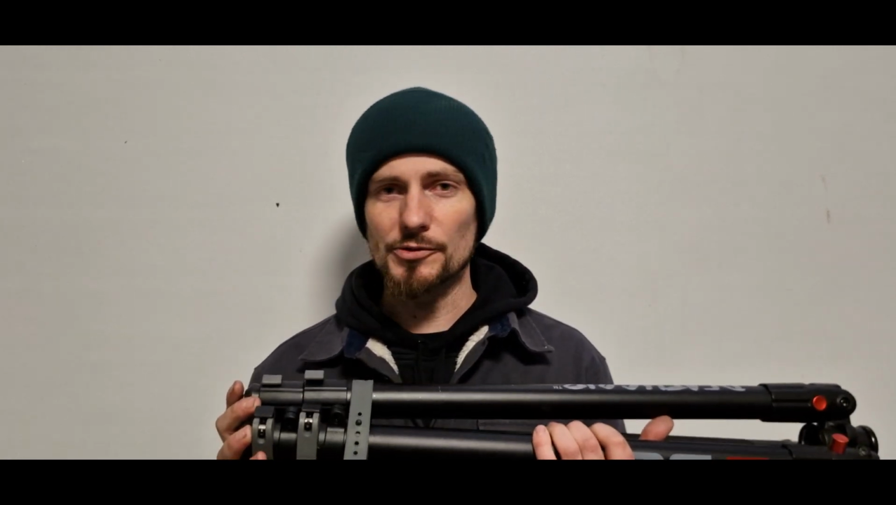The issues I was having with it was this tripod, if you don't have it perfectly level, when you pan left to right, doesn't matter, you'll start to become unlevel through your optic. That wasn't the major issue I was having. The major issue I was having was one of the legs was coming loose and it just kept shrinking on me. So not only was I trying to keep it steady, but it was also dropping on me.